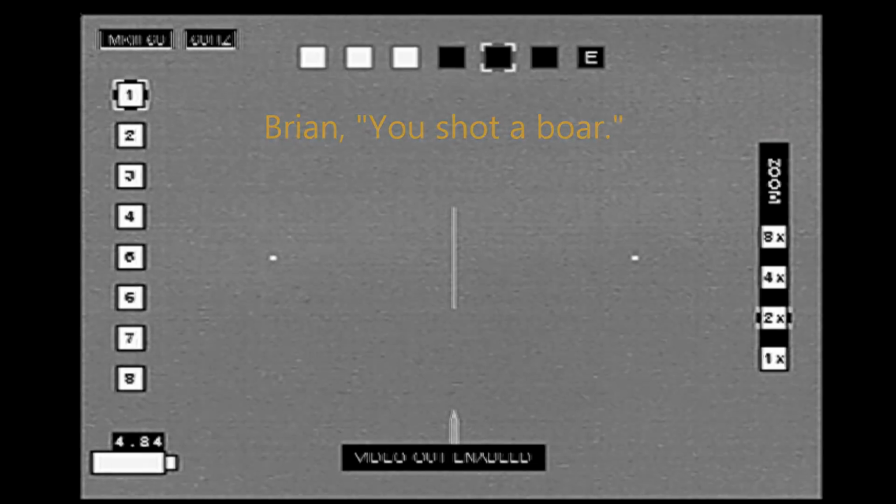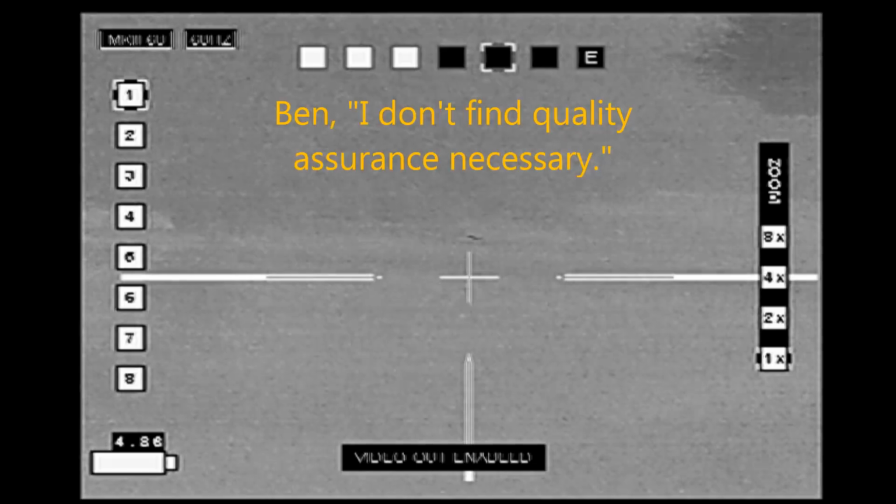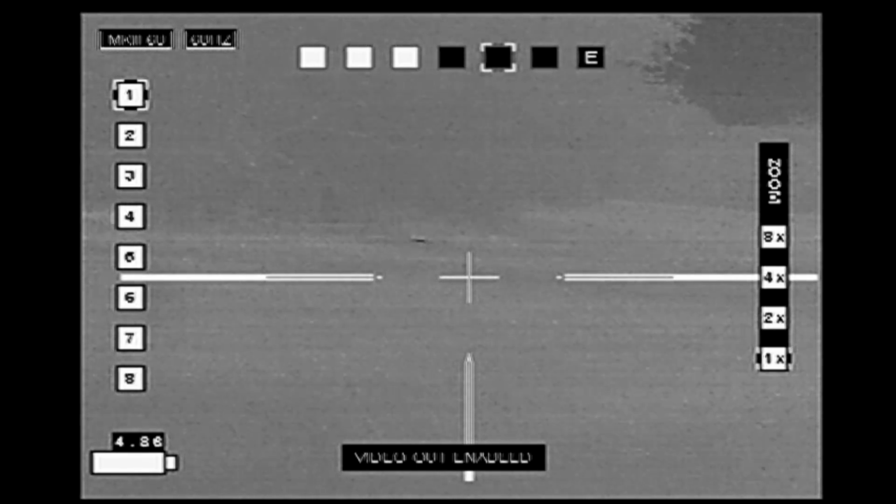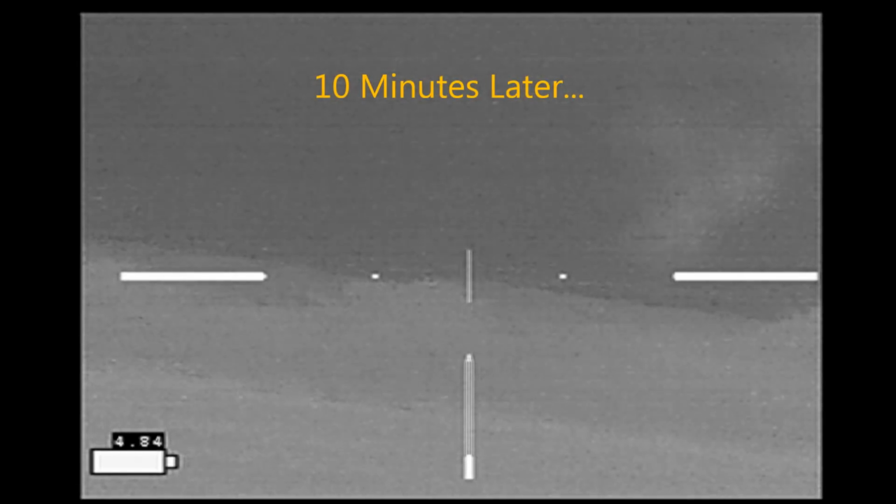You shot a boar. I don't find quality assurance necessary. Here Ben is making a joke about shots I take on downed hogs to make sure they stay down. I call them quality assurance shots.